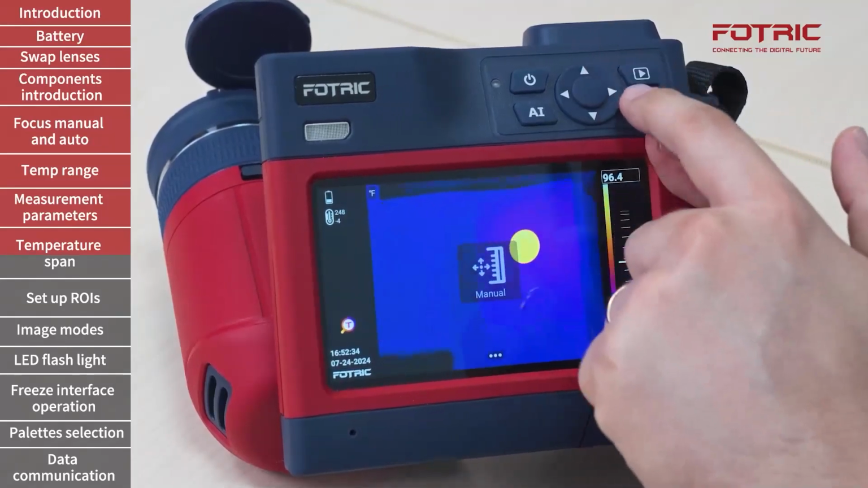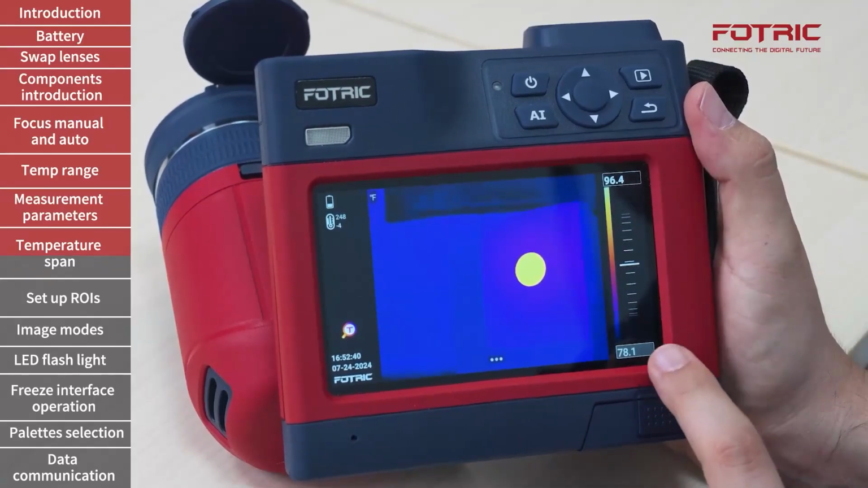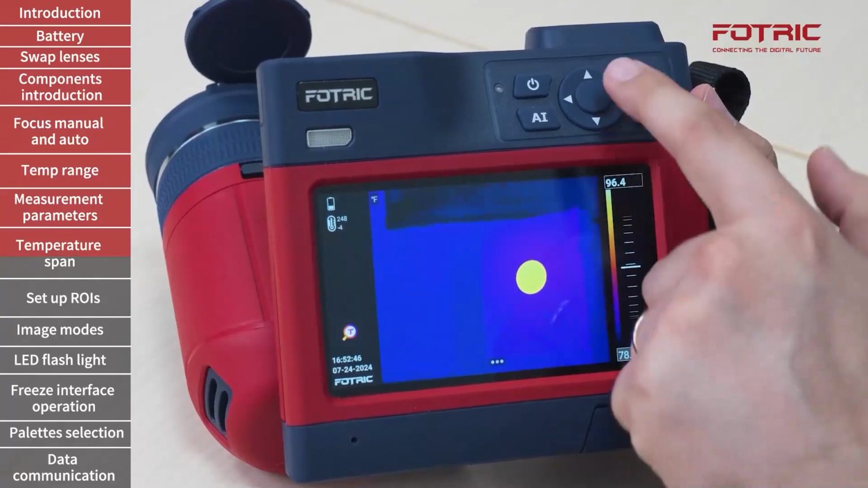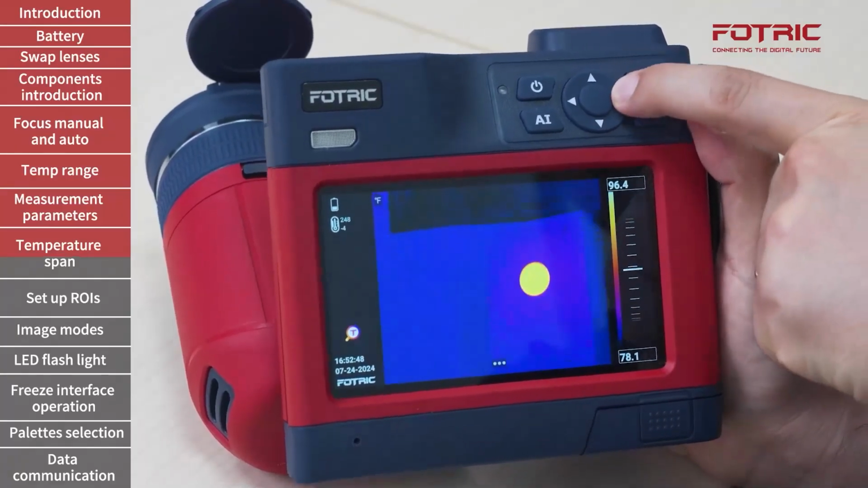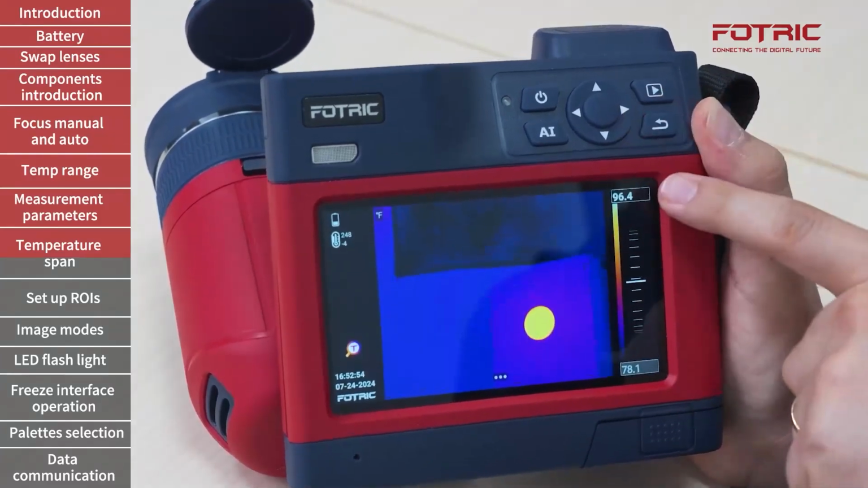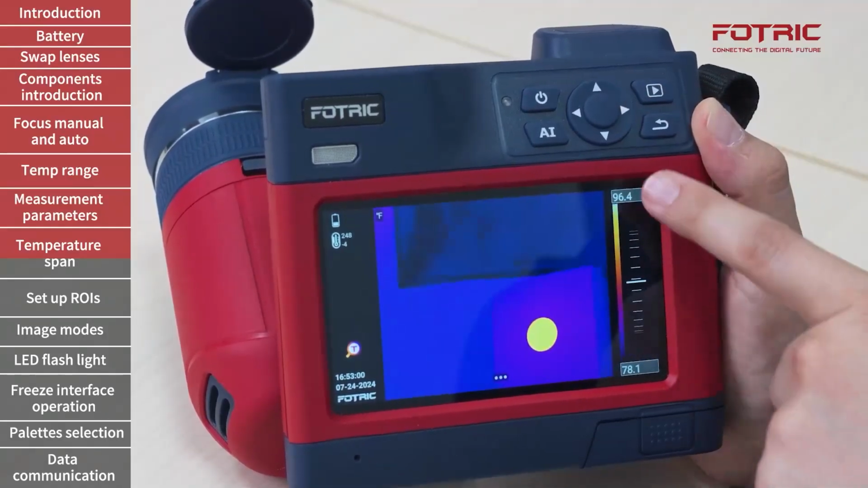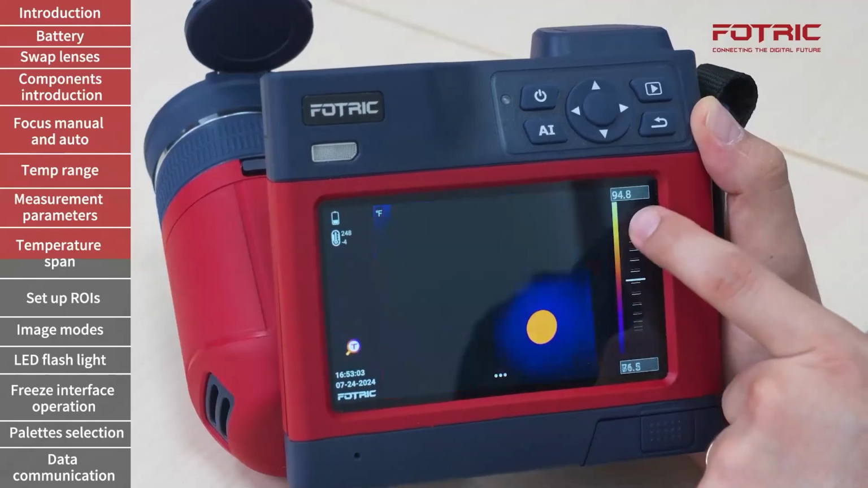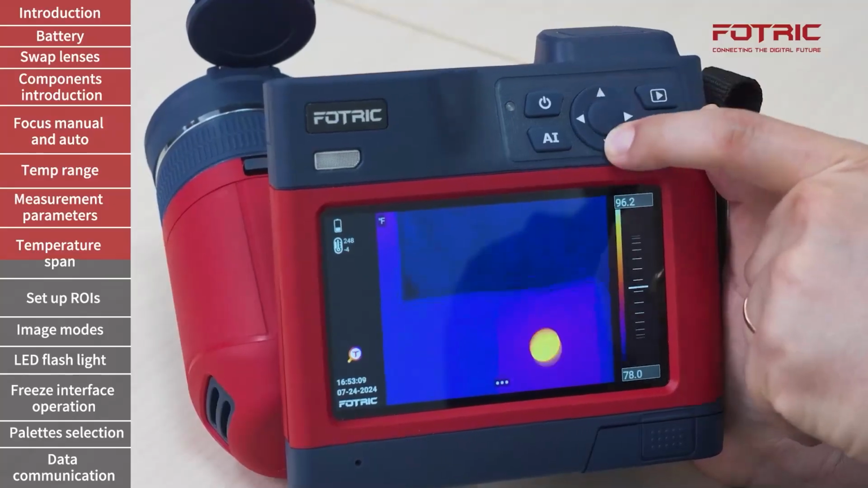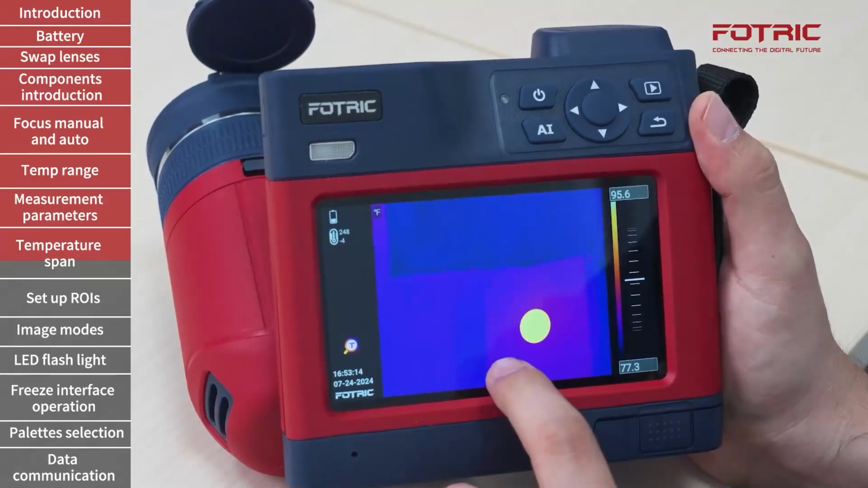When I am adjusting the manual temperature span and level, I can use the directional buttons on the camera to lock and unlock the top and lower limits and also adjust the values. I can do it on the screen, but if I do it here, by tapping on the directional buttons, I can unlock, lock, lock, and go back to the two of them locked. If I press once more, you will see how the two of them are unlocked, so I can operate them. If I go up and down with the buttons, I will also be adjusting those temperature values. This is to operate my upper and lower limits separately.